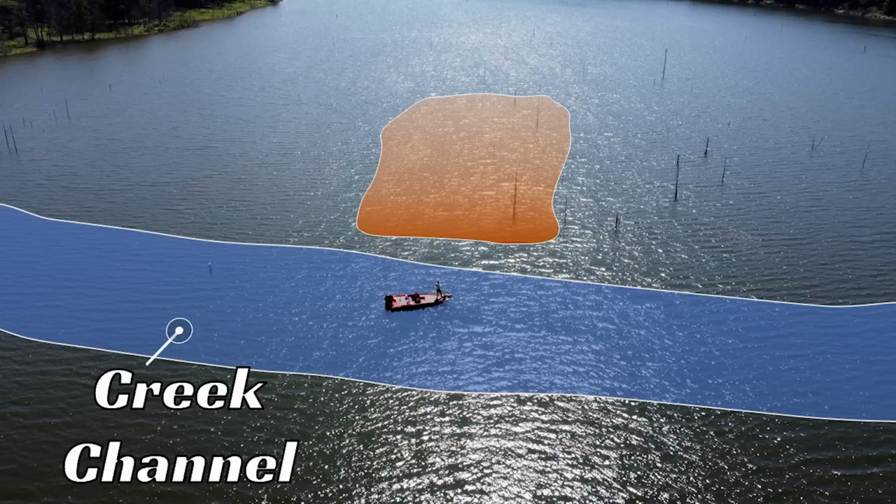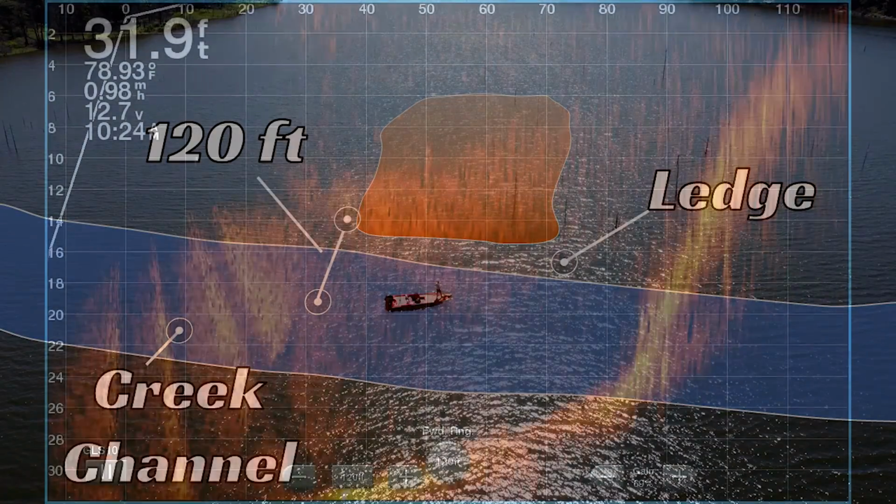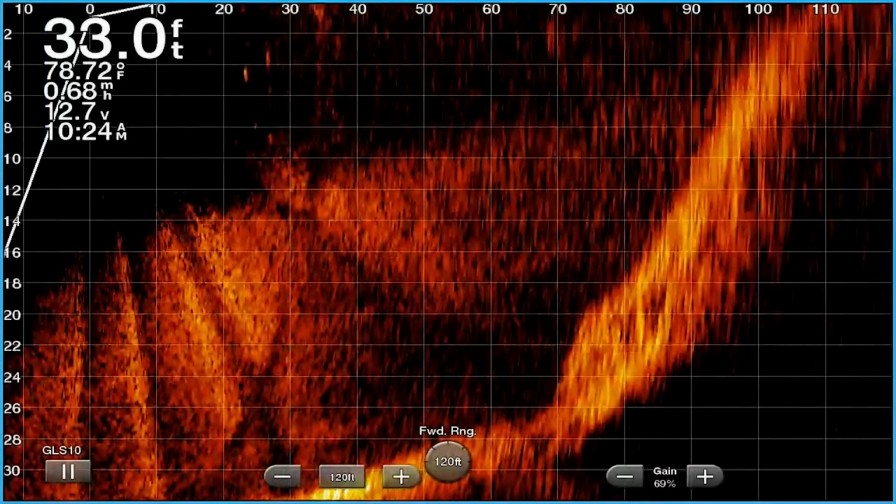I'm right now in the middle of the creek channel, which is in about 30 to 35 feet. I am fishing a ledge, which is directly in front of the boat there. I'm about 120 feet away from the ledge. Now, I'm not up there looking at the ledge with my Livescope trying to see individual fish or even groups of fish. I'm just using it to see the ledge, to make an efficient cast, and to try the best I can to not spook any of these fish.